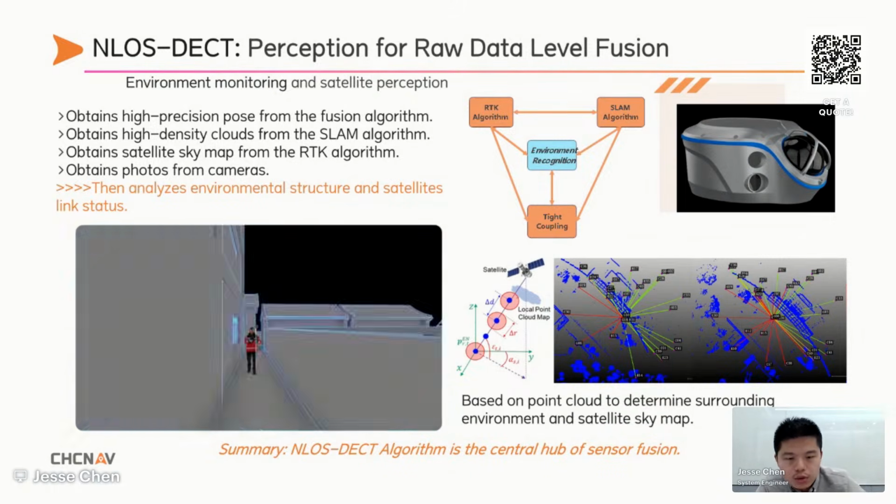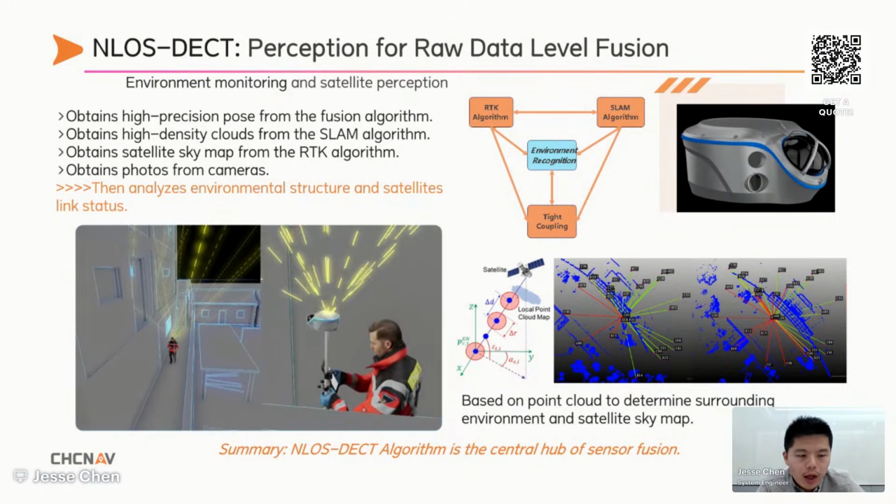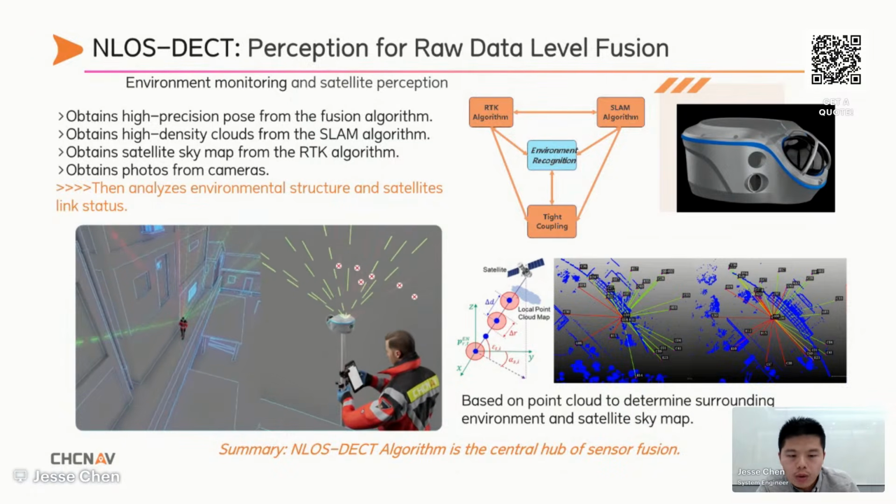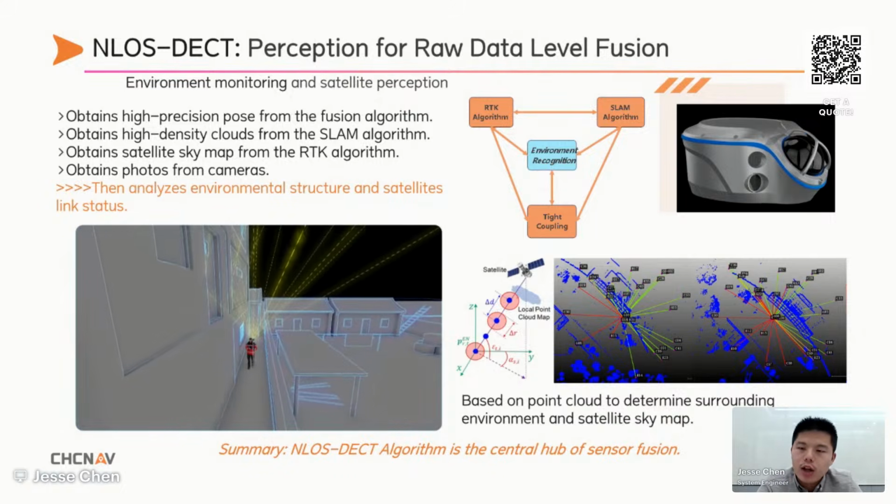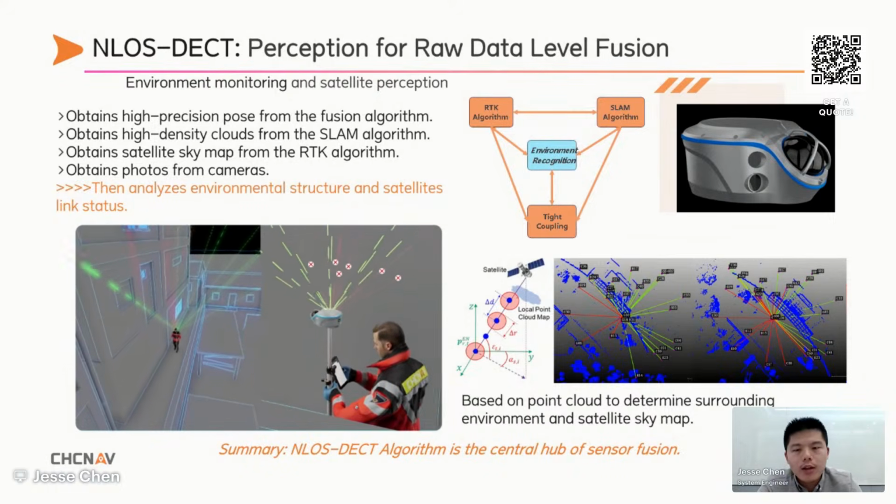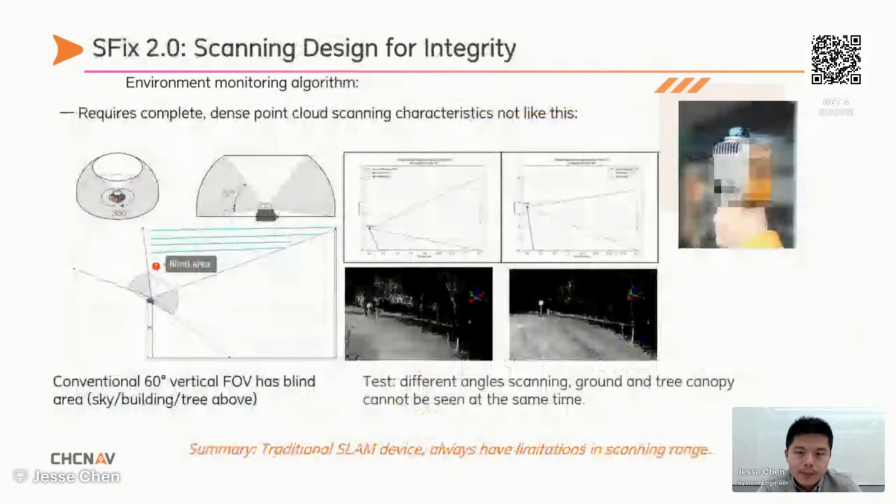This allows us to automatically identify and exclude unreliable satellites caused by blockage or refraction. This capability directly addresses a long-standing RTK challenge, position jumps and false fixes in complex environments.